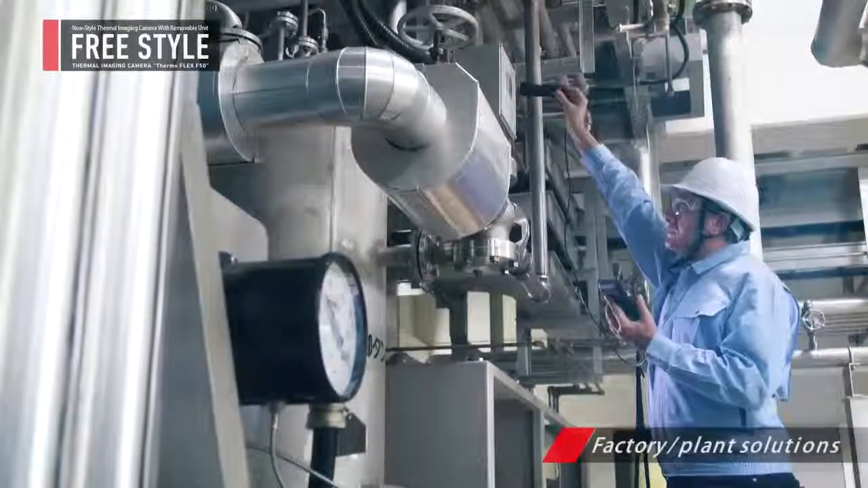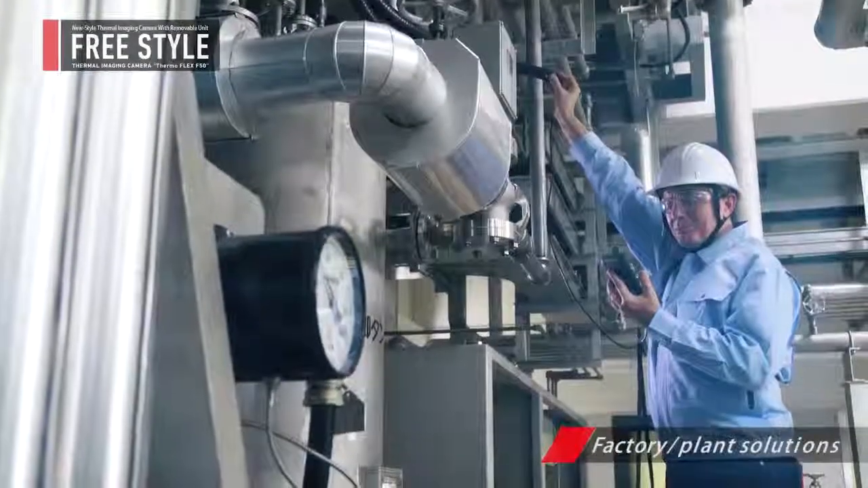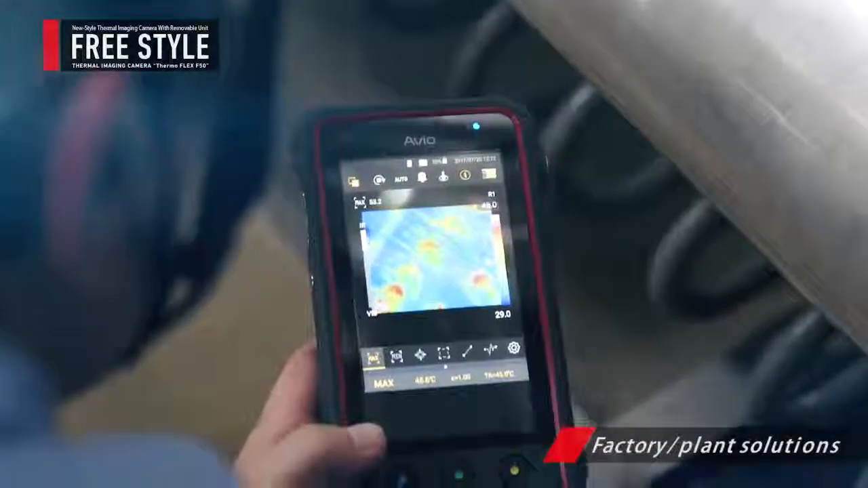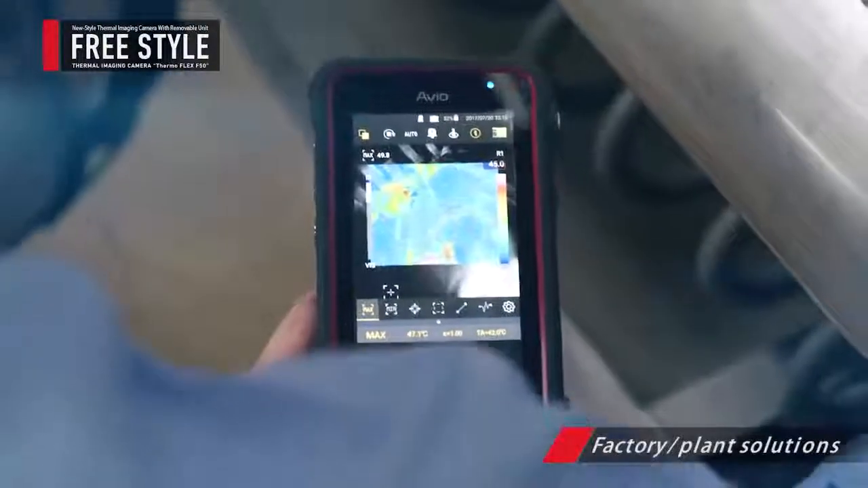The F50 is very convenient for taking measurements at high places, even where one has to stretch out their hands to measure. Comfortable measurement is possible without assuming a severe posture while checking the LCD screen at any time.